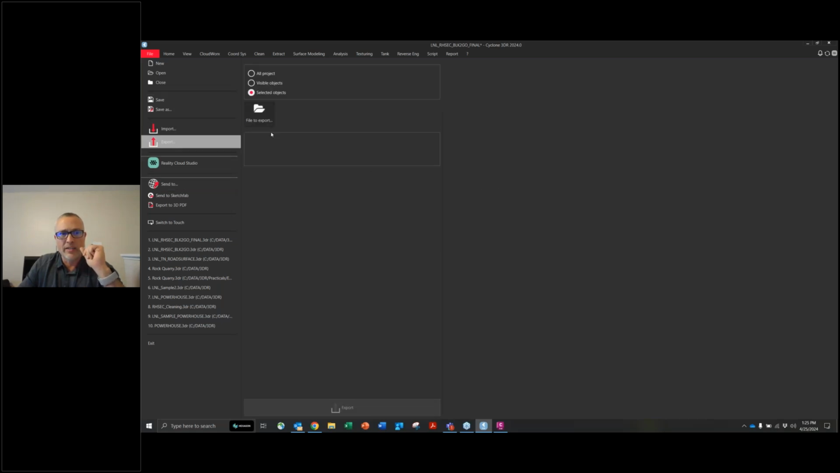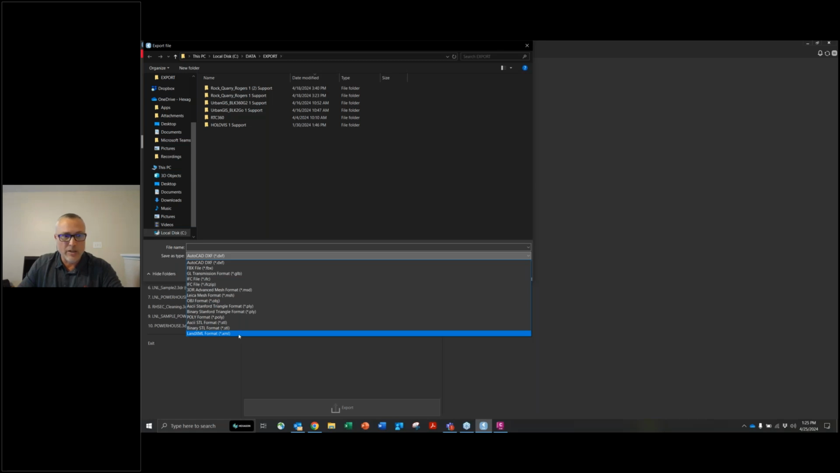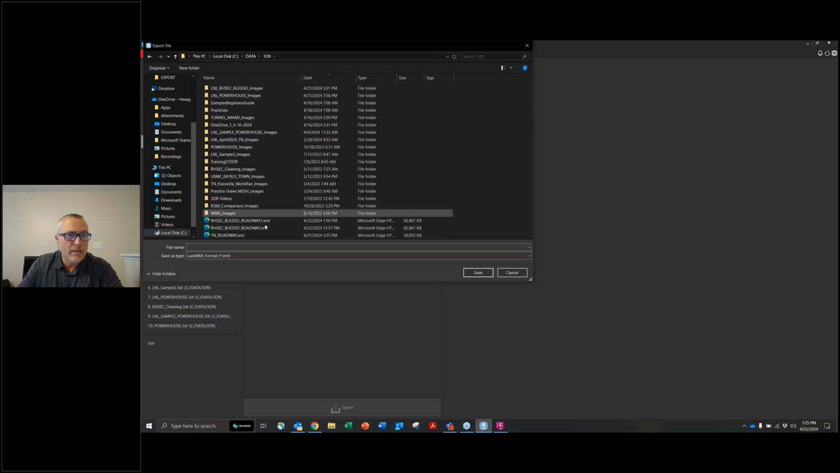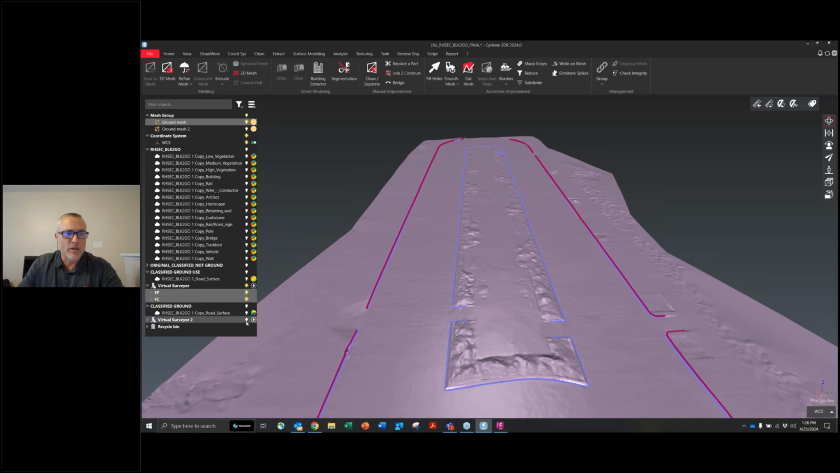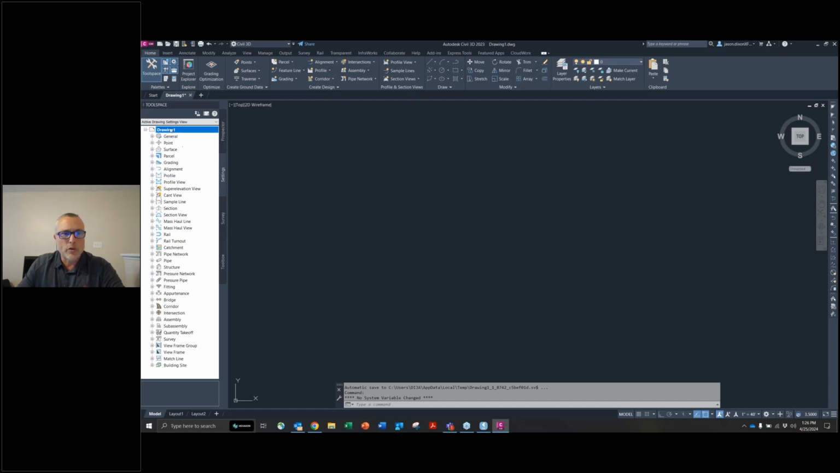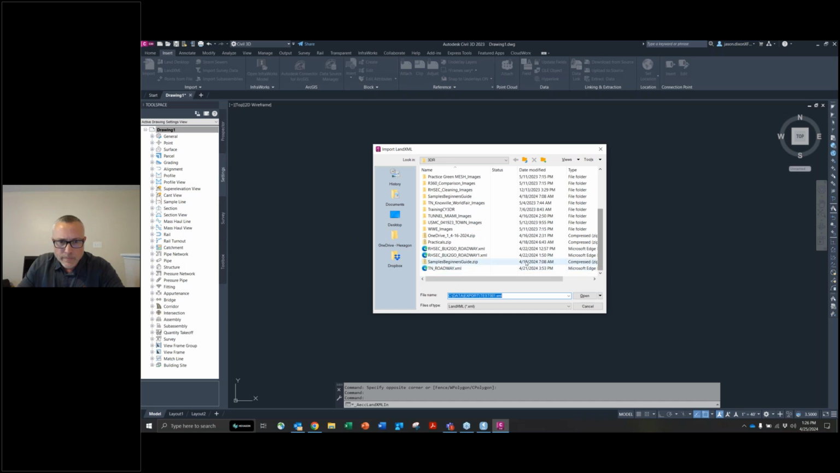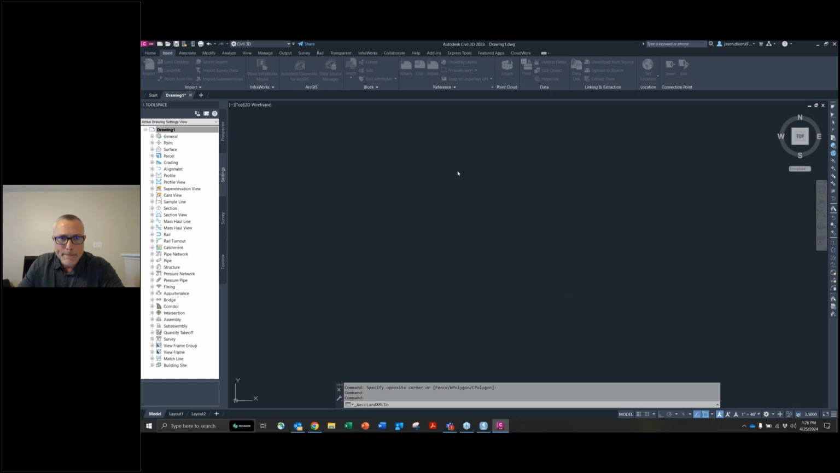Now I have that mesh selected, and what I'm actually going to do is an XML export. I've already done these a couple times, so I exported this out as a road XML. From here, make sure your drawing, of course, is set to the right units. I use US survey feet. Insert, and XML. Pick the XML you want. Parameters are good.